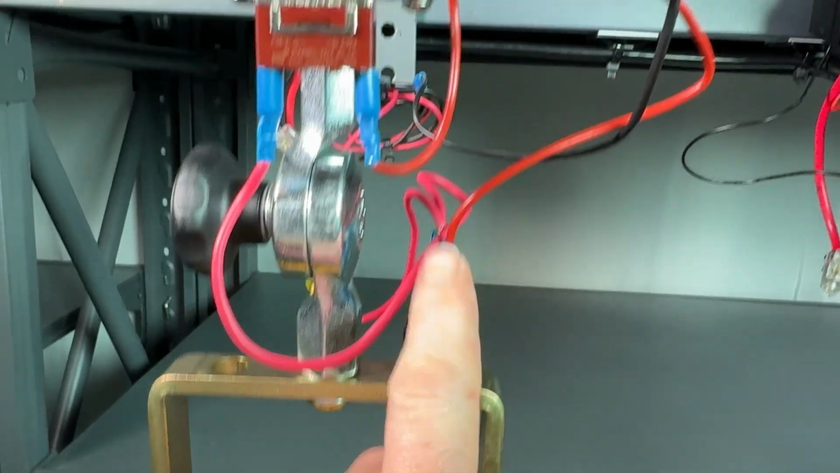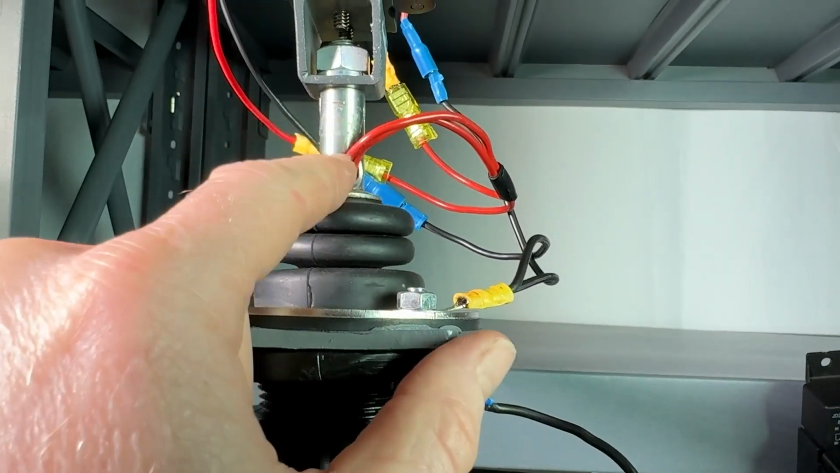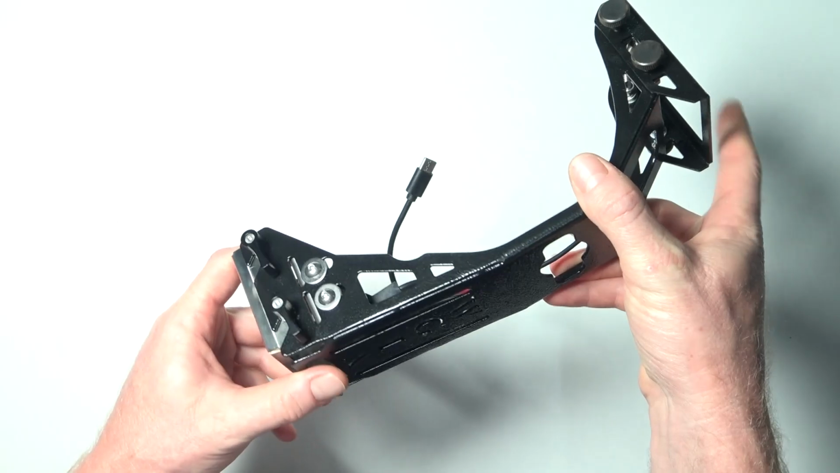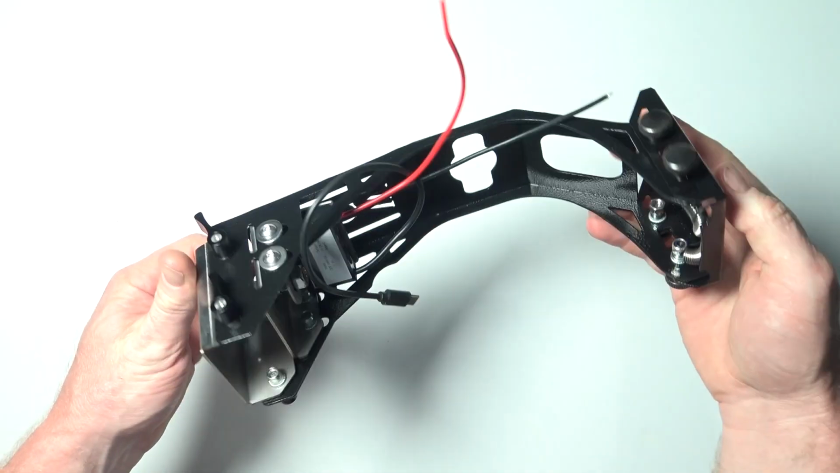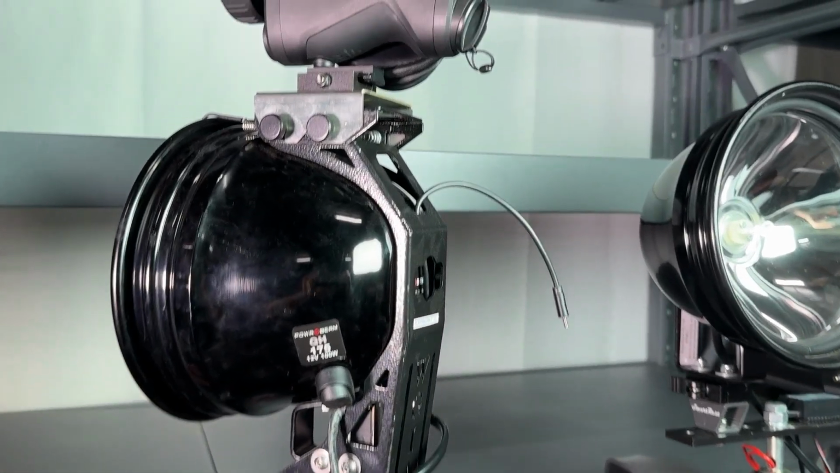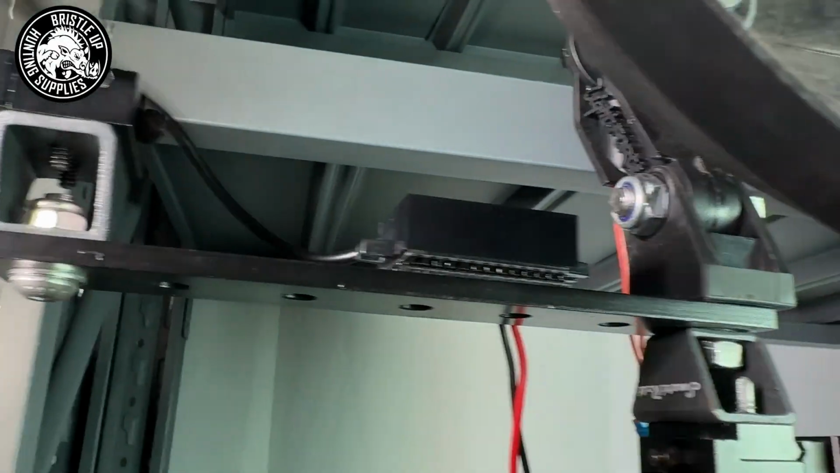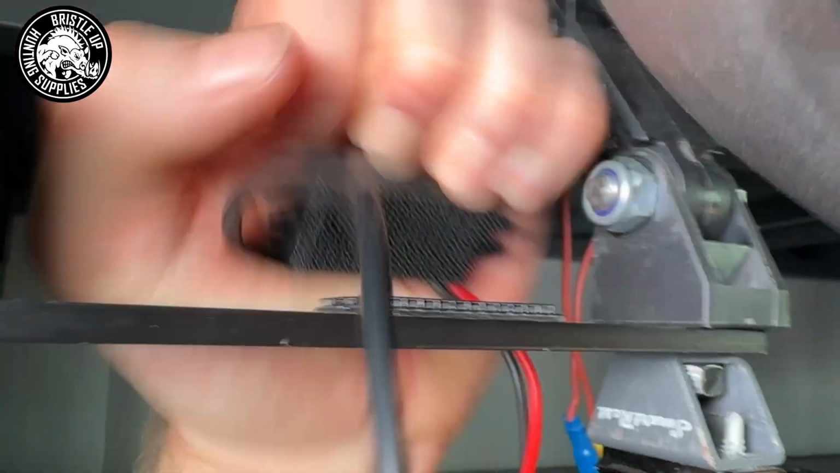Now we move on to the more involved methods. They're still pretty simple but do require some work. If you have a Wild Game Innovations Australia bracket, you will already have a 12 volt / 24 volt converter with a USB-C plug to go to your thermal. If you don't have a WGIA bracket, we do recommend getting one, or you can buy just the converter from us and fit it to your current bracket using Velcro or 3M tape.